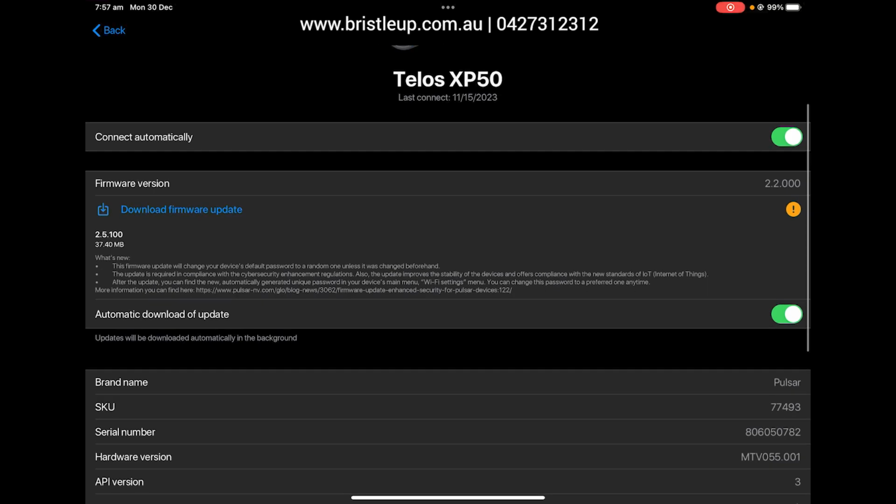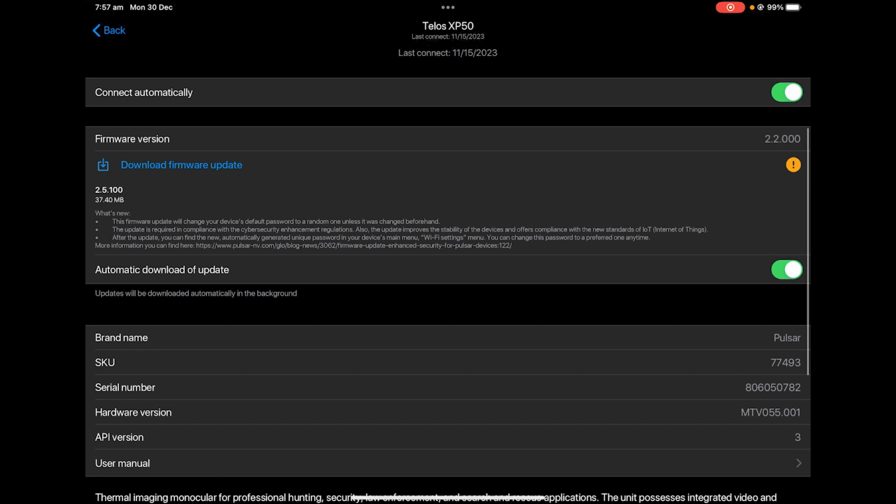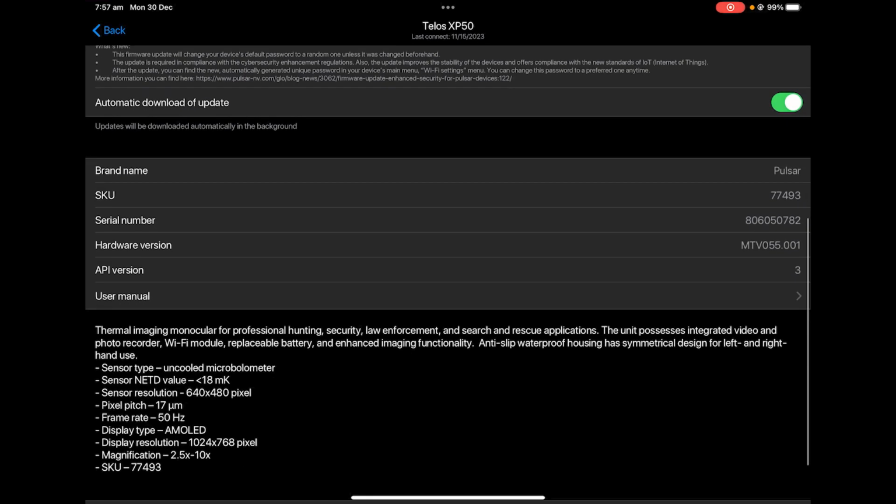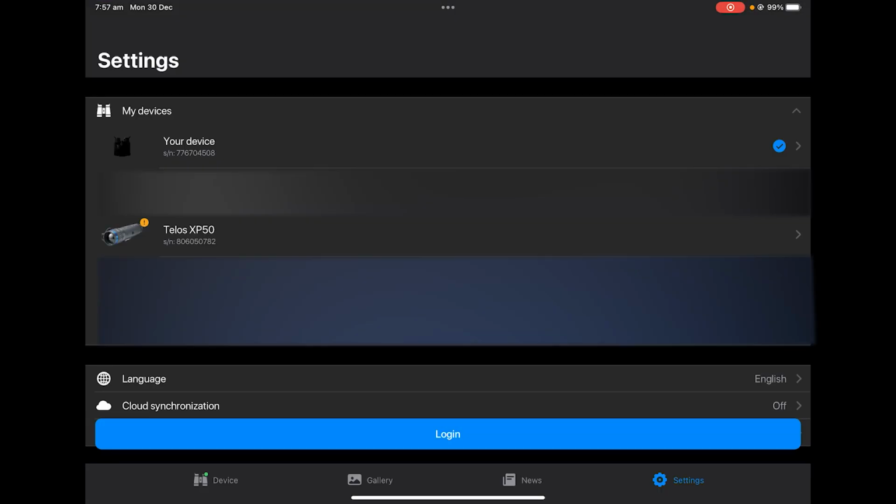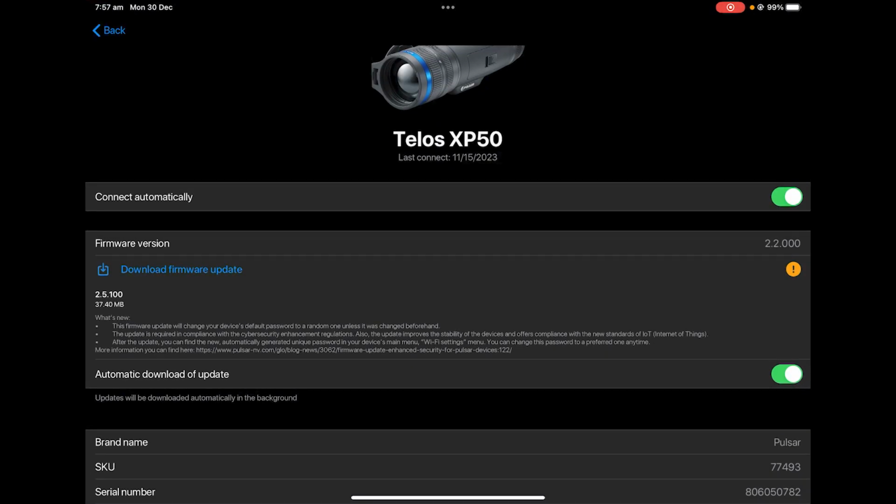But if we go to, say, our Telos here, you'll see we have the option to download firmware updates, whether it connects automatically, and we have our serial number and various other bits of information, as well as we can remove the device. So if you needed to do a firmware update, this is where you come. You click download firmware.